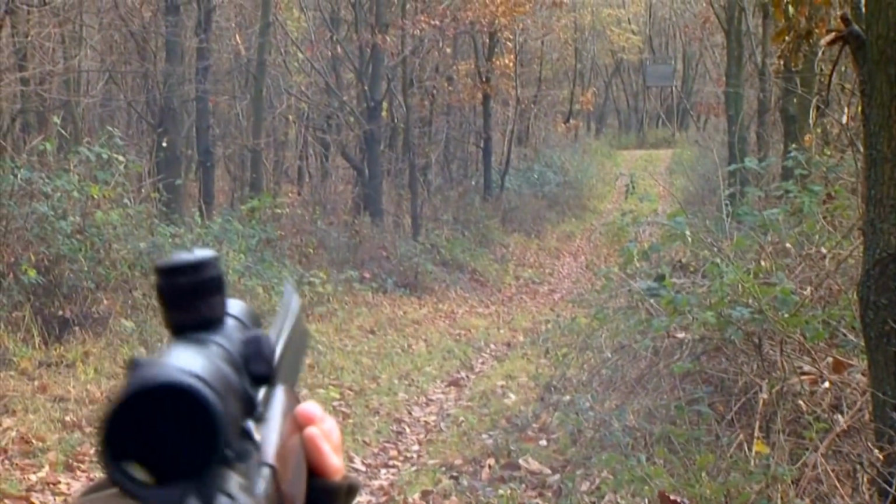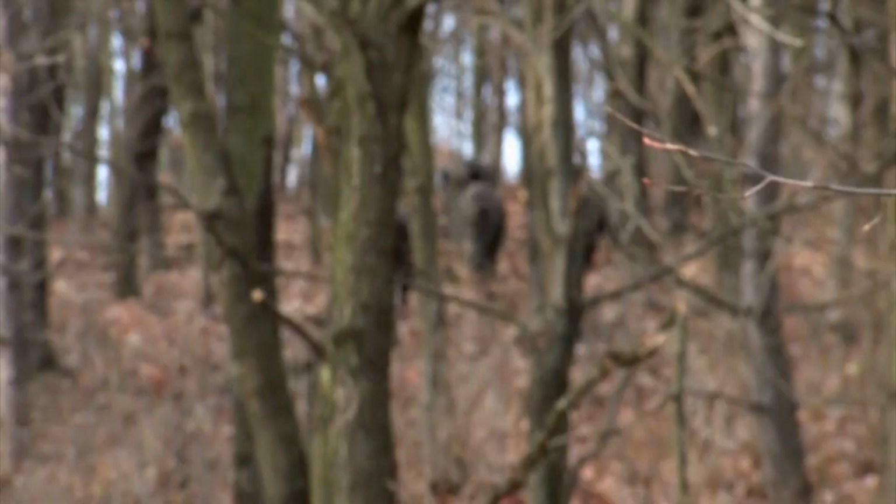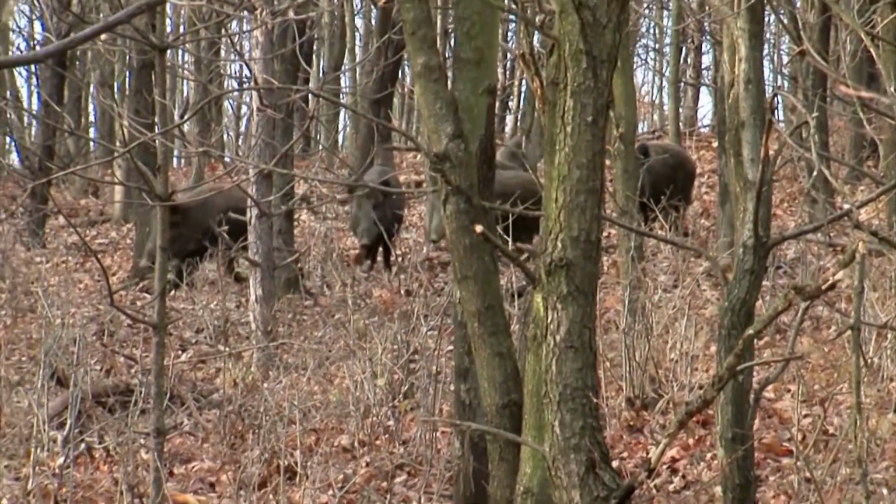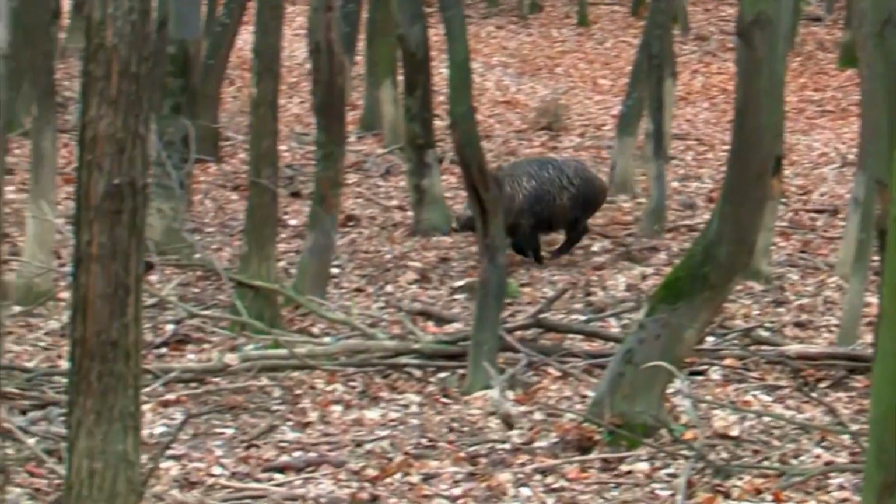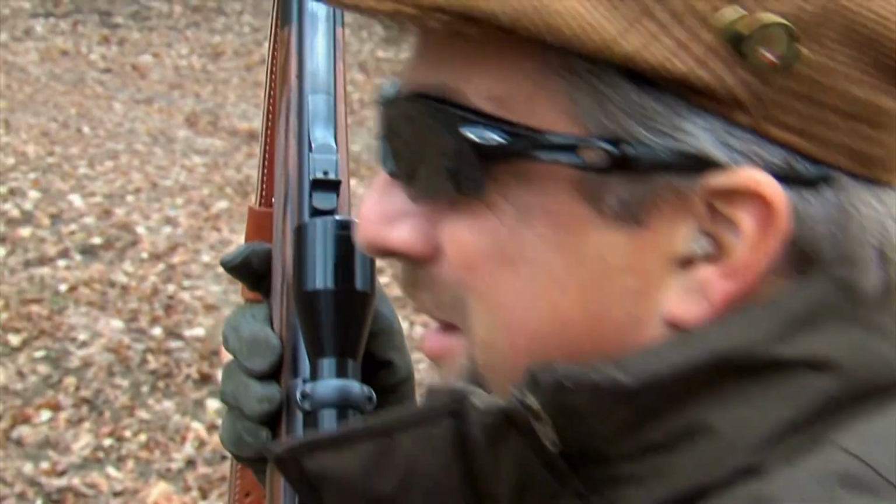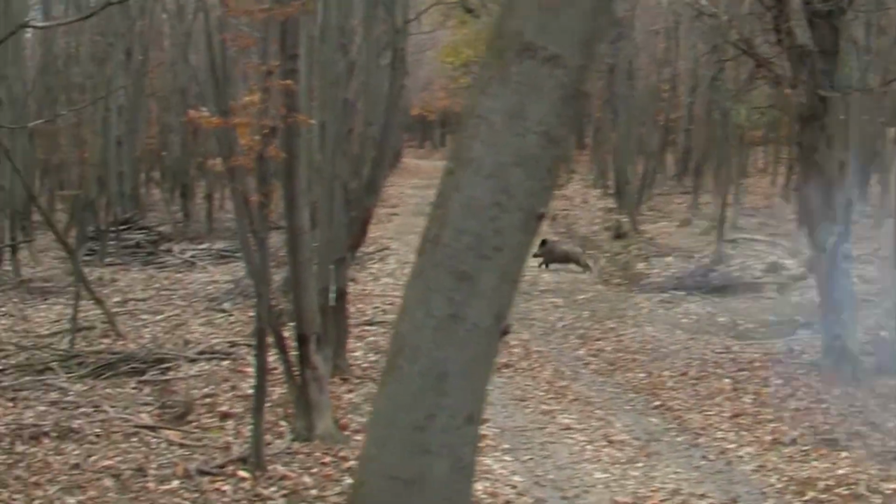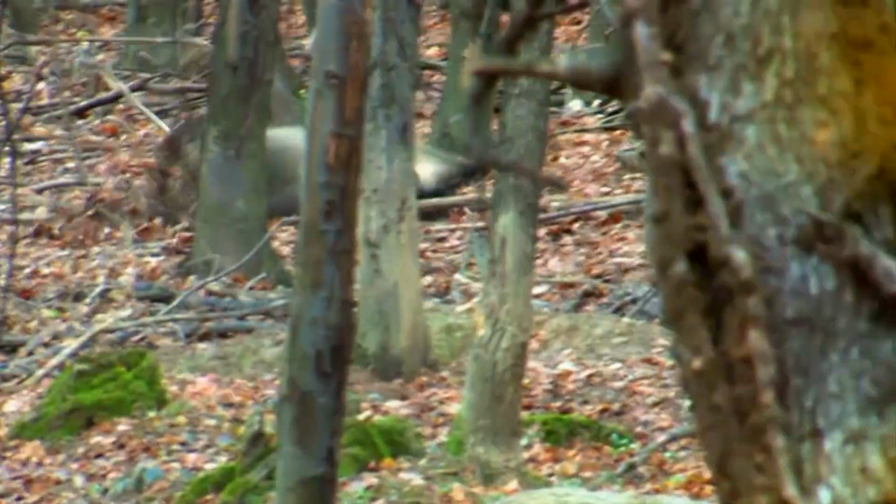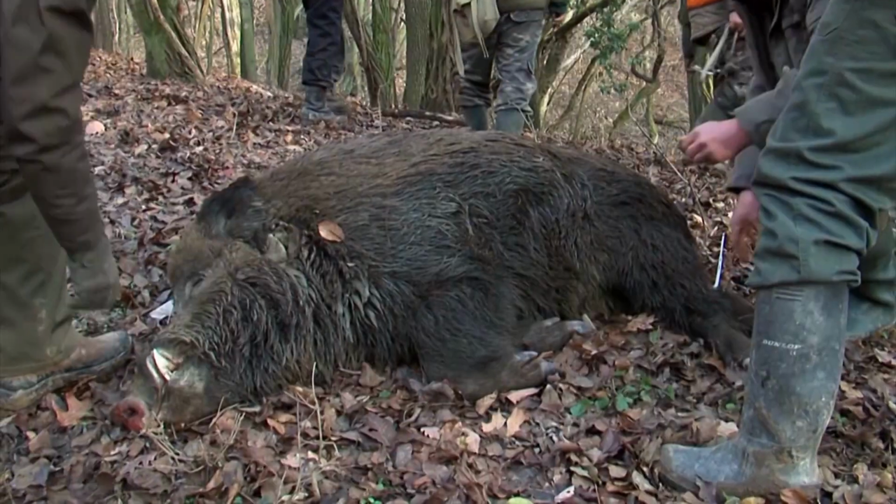Hear that? Didn't like that, did it? It's that moment of anticipation. You know something's gonna happen. You know, they would not have brought you here if they didn't think something was gonna happen. And that's the way it's done right there, buddy. Coming up, coming up. Here we go, big boar, big boar. Butt, belly, beak, bang. You know, sometimes it pays to be a bird hunter on these deals.